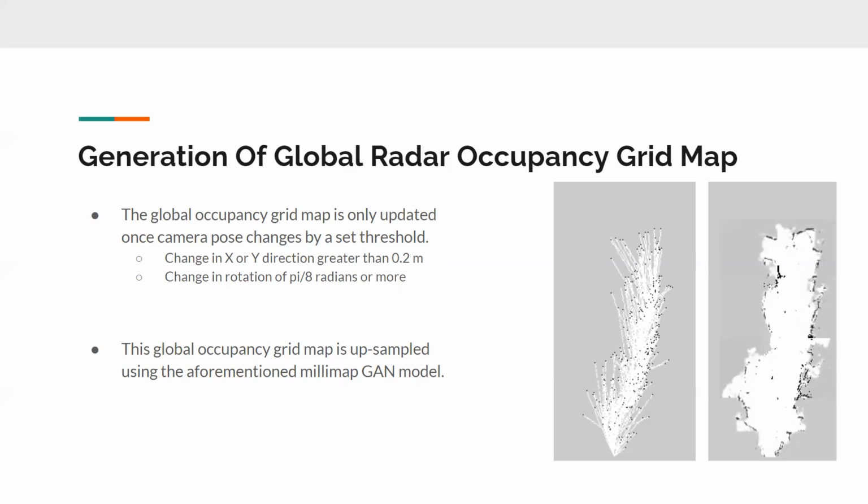Once the map is completely constructed, it's saved offline using a ROS service we implemented. Then it's upsampled using the milliMap GAN model presented in the work of Liu et al. On the right side of the slide here, you can see the before and after. The left side is what we call our sparse global radar point cloud occupancy grid map, and the right is the upsampled one.